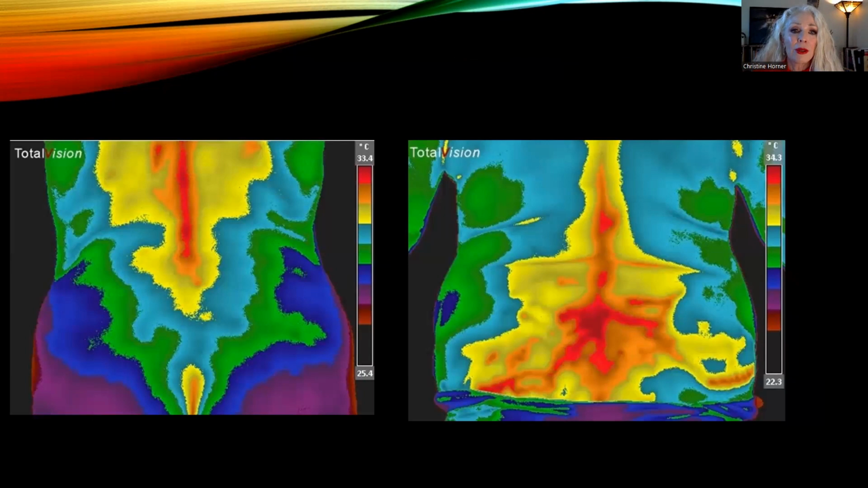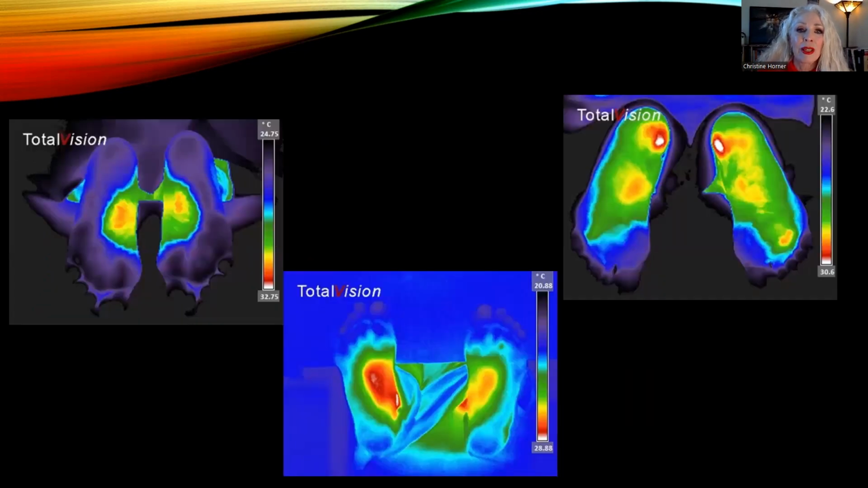In the low back, the normal pattern is to have a vertical heat pattern over the spine. So this is normal. Now, chiropractors who are familiar with thermal imaging really enjoy using it because they don't have a test other than x-rays that's going to show them the condition of the soft tissues. So thermal imaging allows the chiropractor to locate the area of the most inflammation. And based on how some of these patterns appear, it can actually tell us something about what's going on there, such as a subluxation.